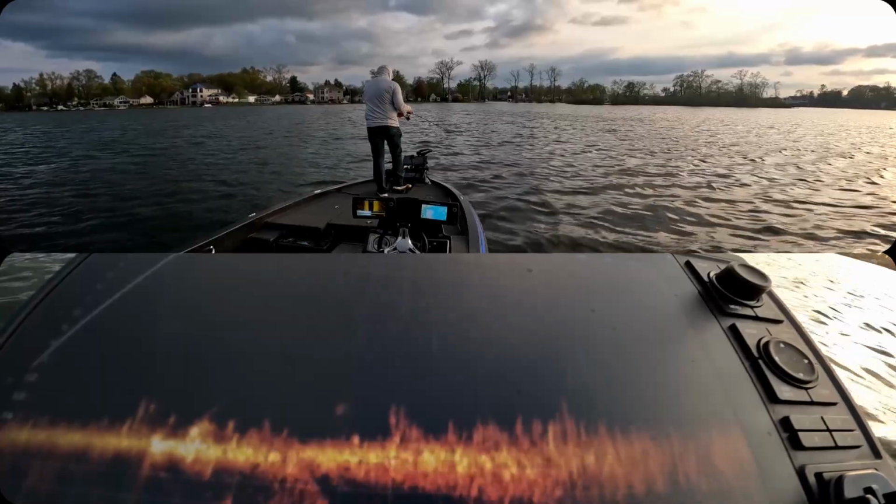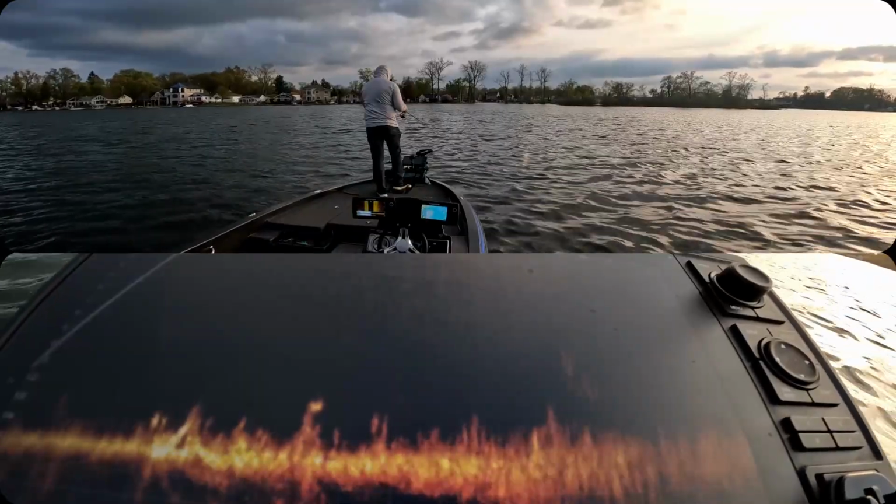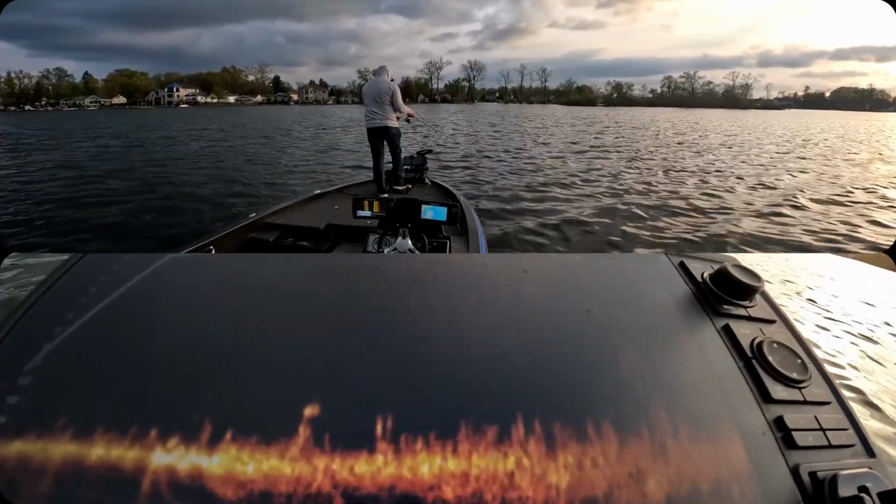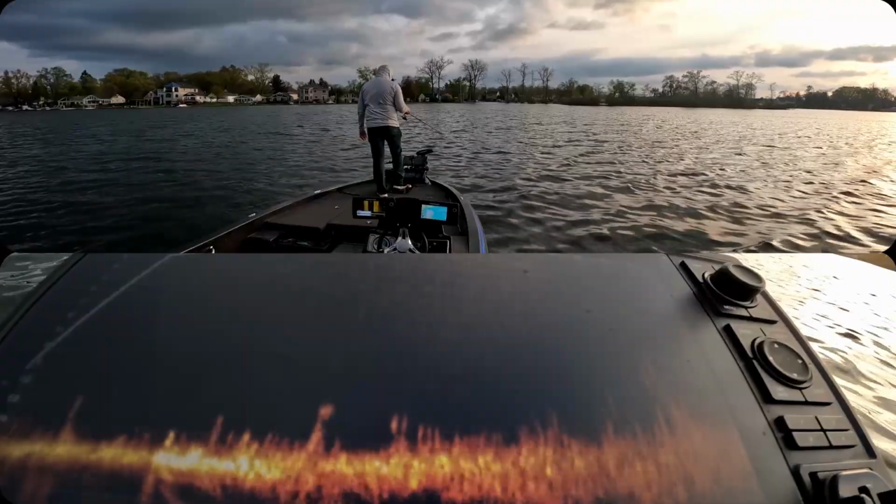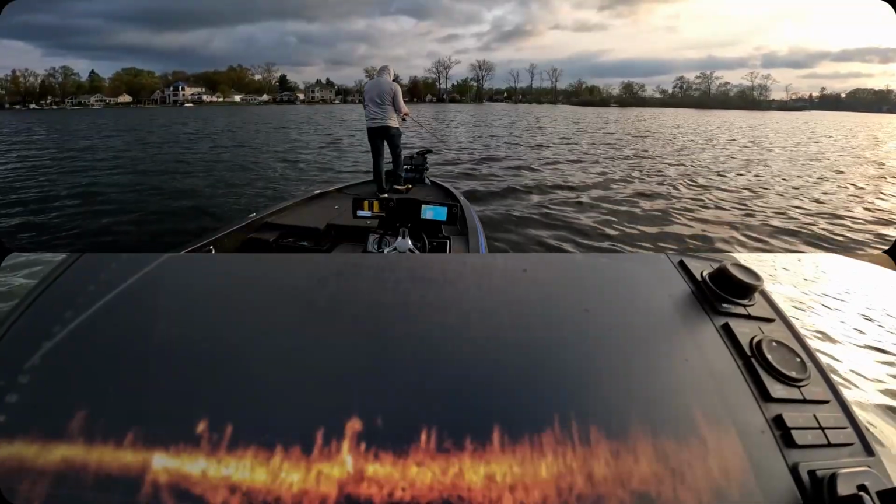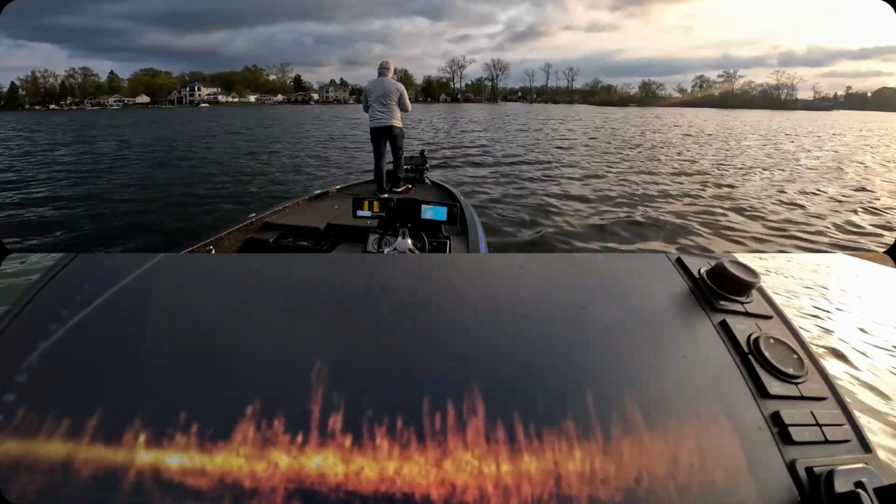Let's see if we can't get this guy to go. I don't even know if that's a fish anymore. No. Well, it is a fish. I don't know, it was the one that was swimming around.